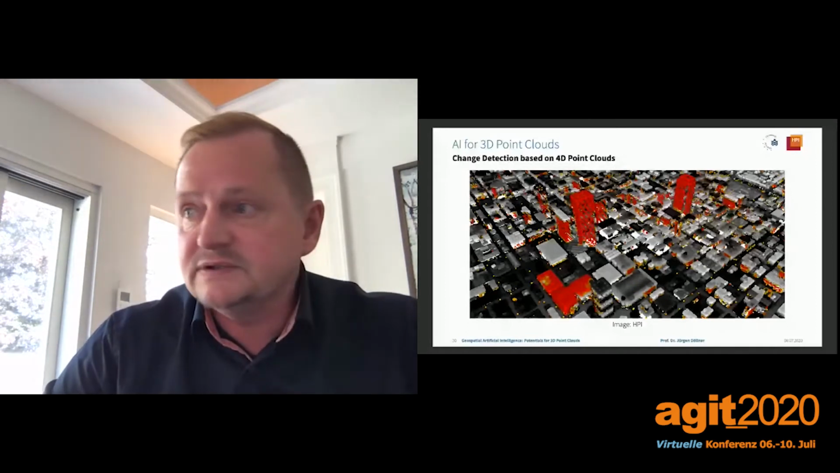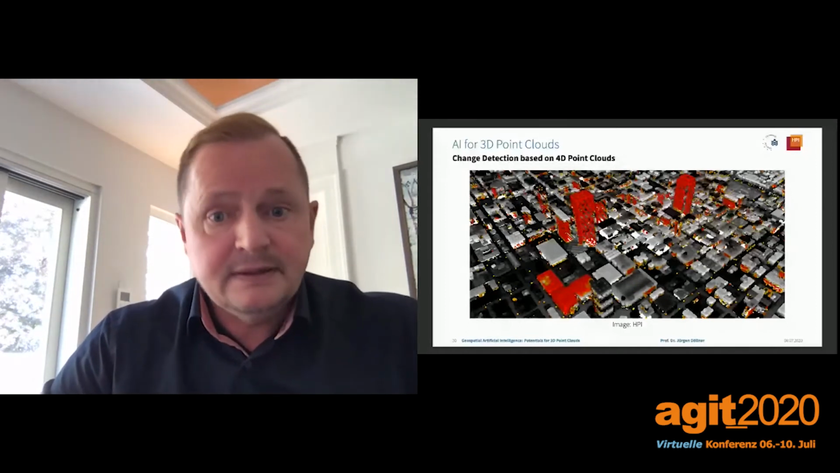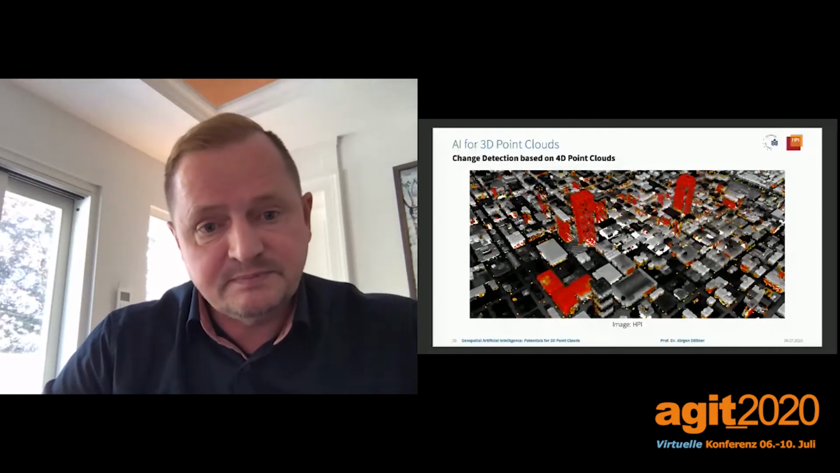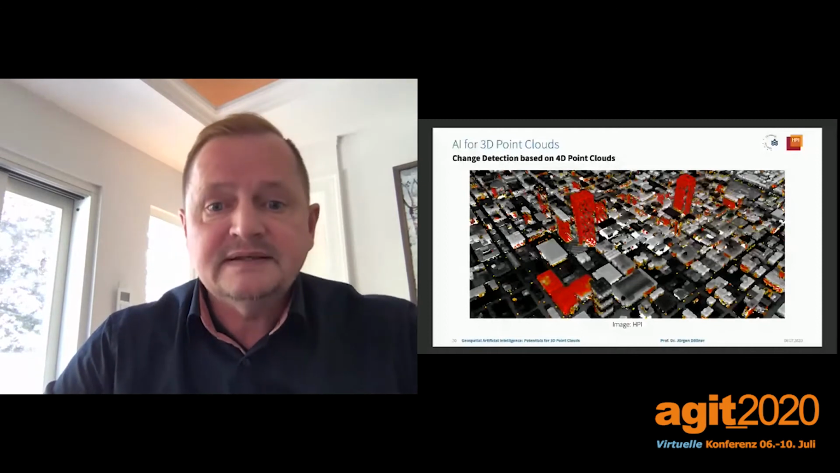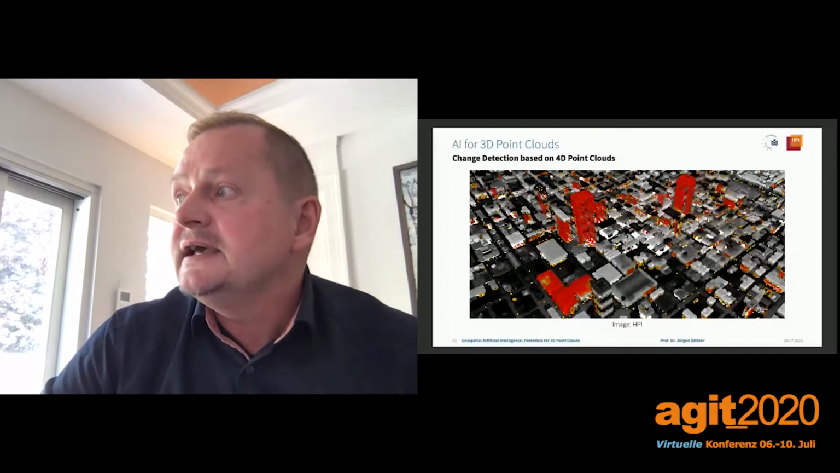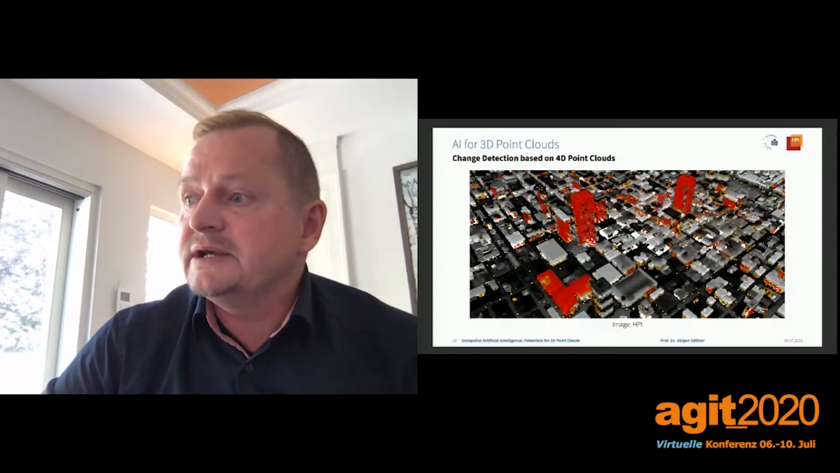But if we do so, we can clean up a point cloud and concentrate on the point subsets that should be compared. For example, here we see some new buildings have been erected in a city.